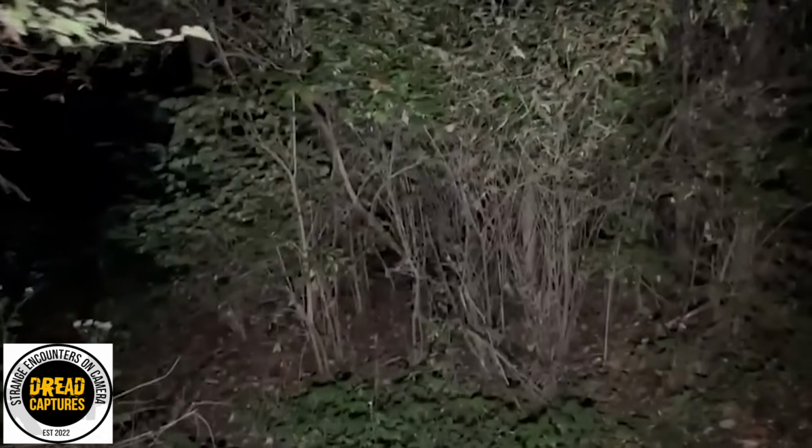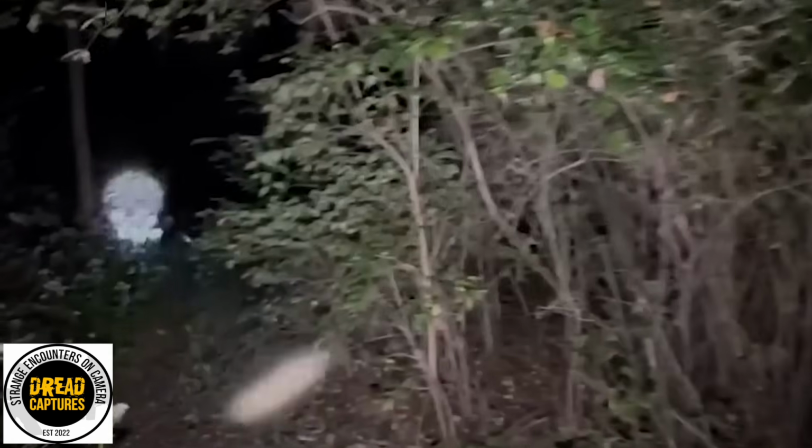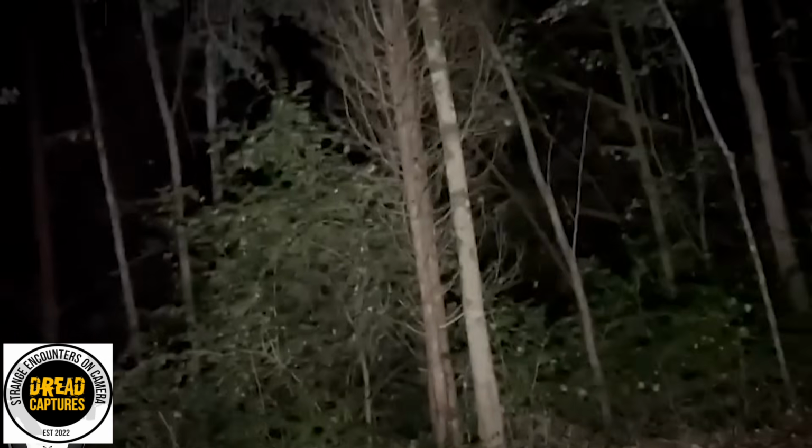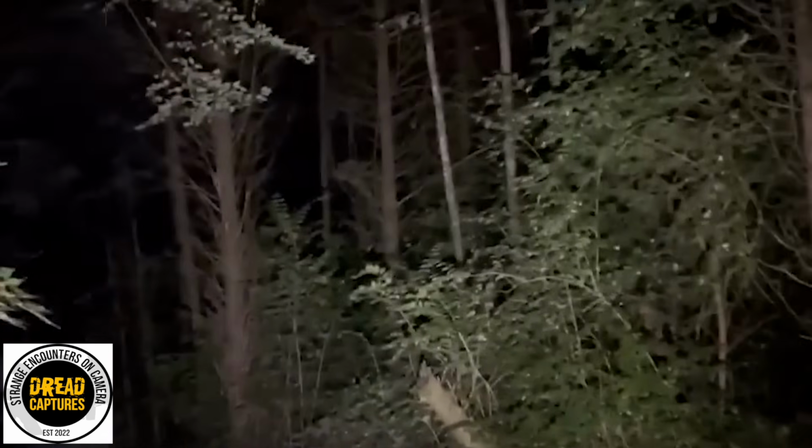That trail. Okay, this is leading to the water too, I think. So I might go in here. A black figure with a pale face lurking behind the bushes. Watch how quickly it vanishes the moment it realizes it's been spotted. And honestly, that's just the beginning. As her night continues, things get progressively more terrifying.